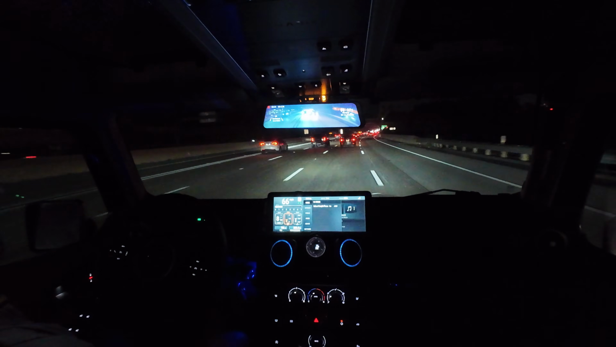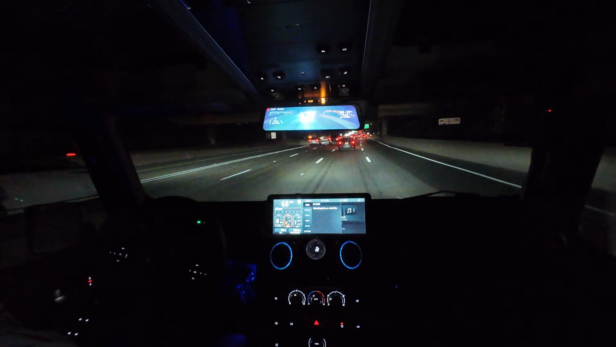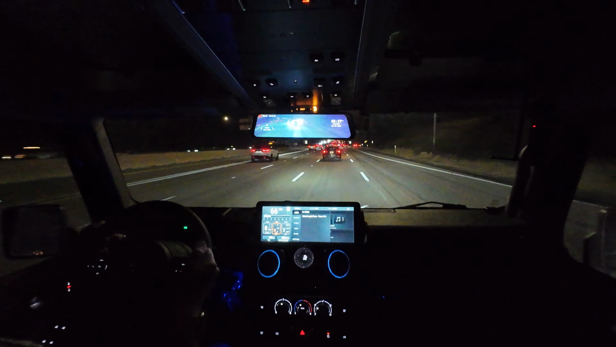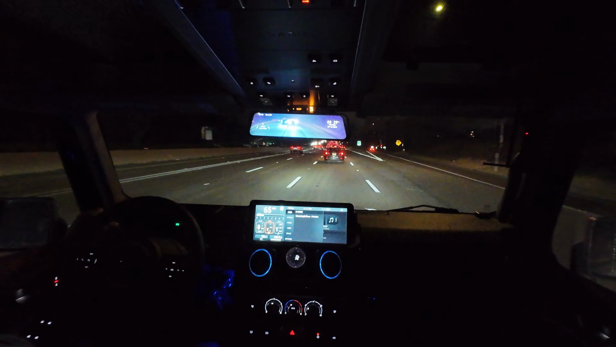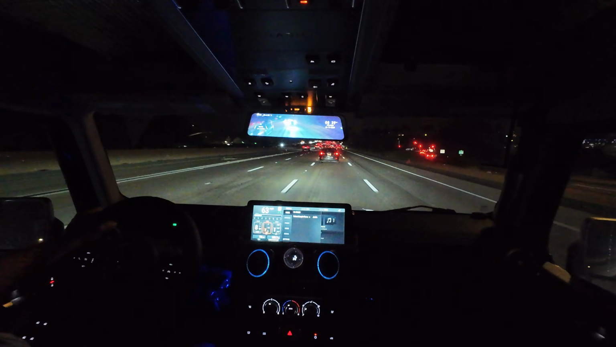Everything's working fine on the car so far. When I first got the car, it had a door sensor problem, and they completely took care of it. I can shut the door and know that when I press lock, it's going to lock, and I don't have to worry about figuring out what door didn't engage properly, and I'm quite happy about that.